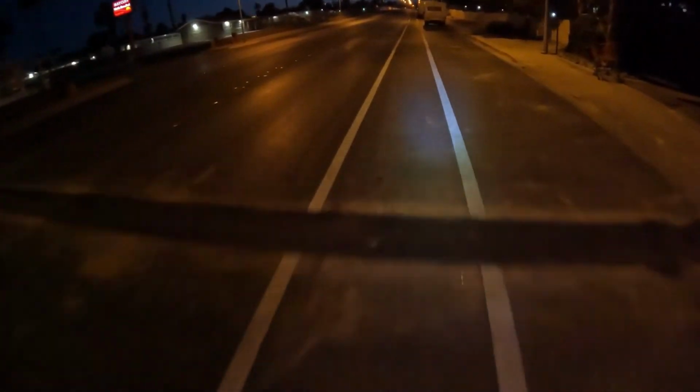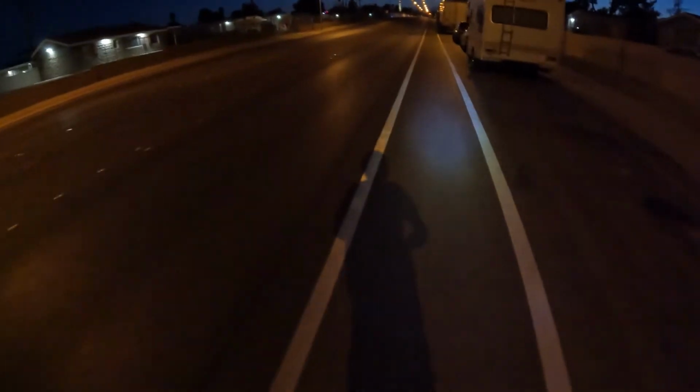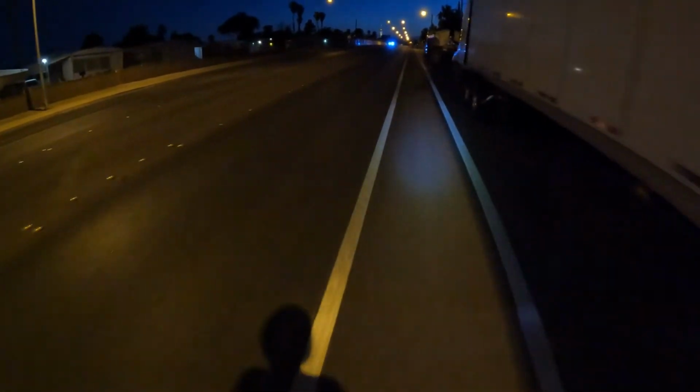This headlight does a really good job. I mean, better than I would have expected. I was going to add a couple of lights to it, but it's really not necessary other than being more visible to other people. If I had a couple more lights, it'd be easier for other people to see me, but not necessarily any easier for me to see the path in front of me.